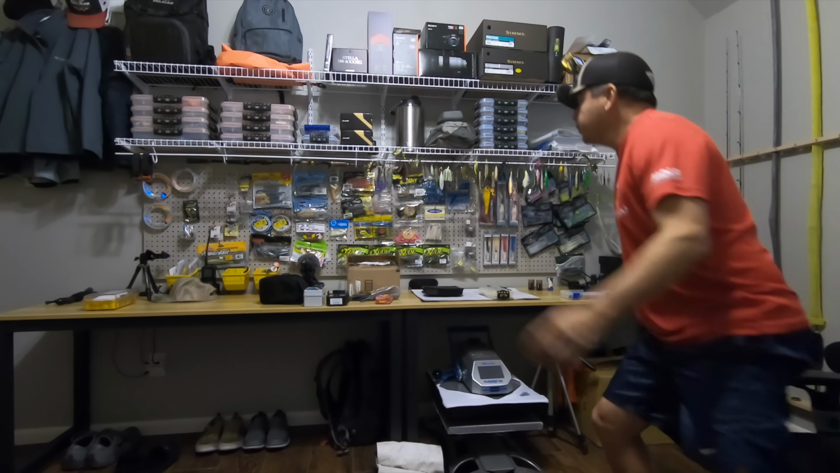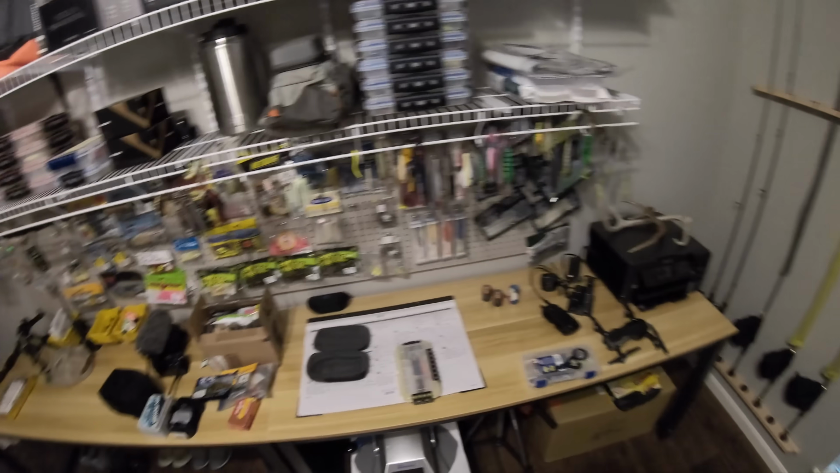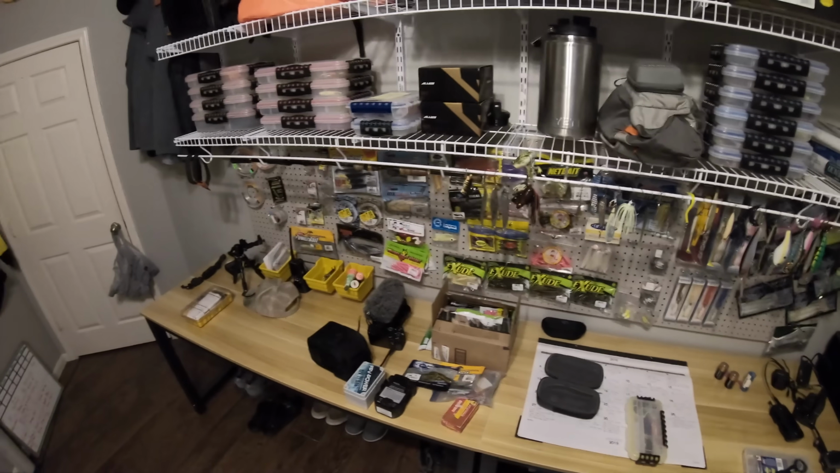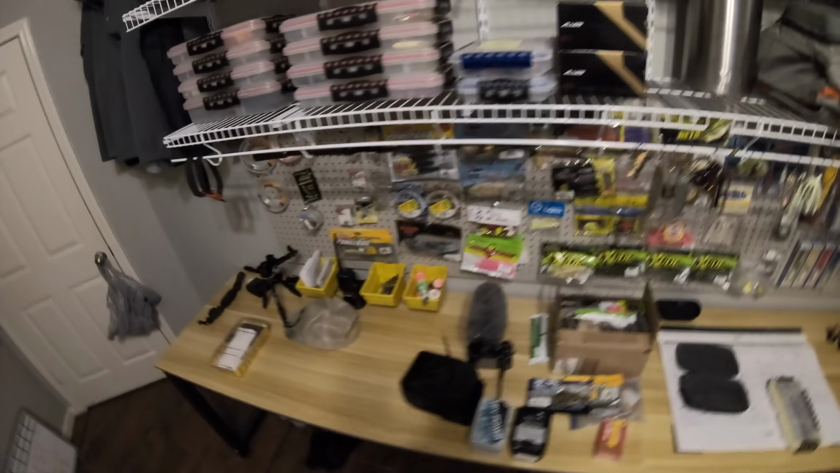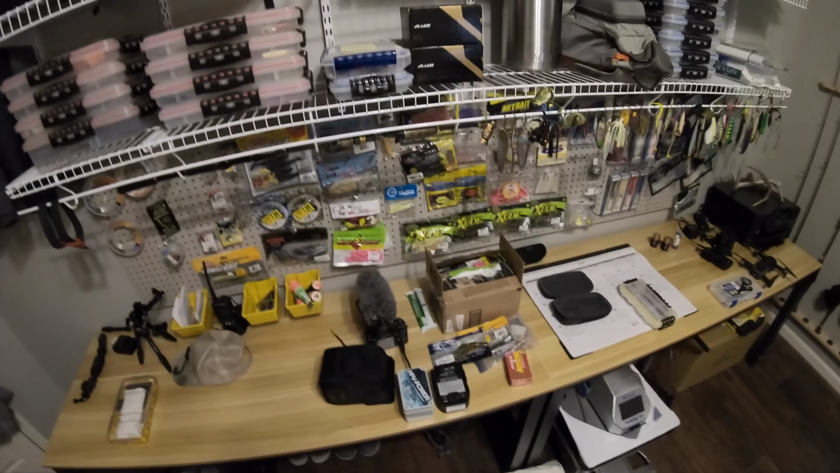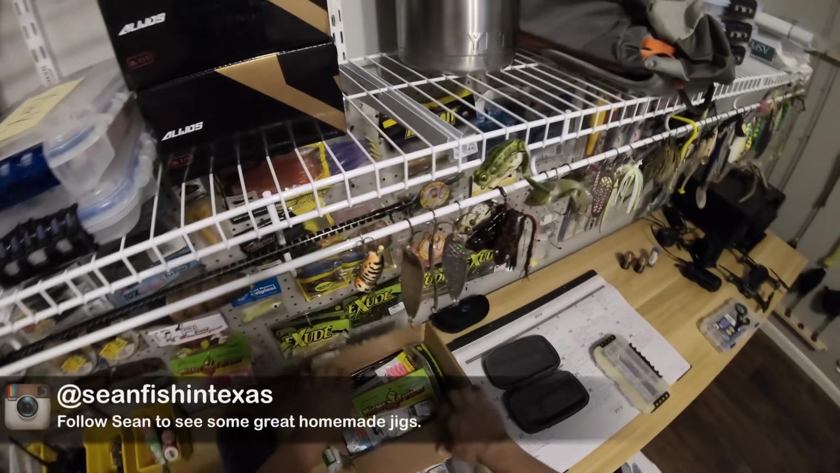All right, so what are we going to use when going out there? We've got quite a bit of selection. I have been accused of doing the same thing over and over and over again, but I don't know how a fishing trip can honestly be the same thing. So these are lures that were all given to me. I want to thank Sean Fishing Texas.